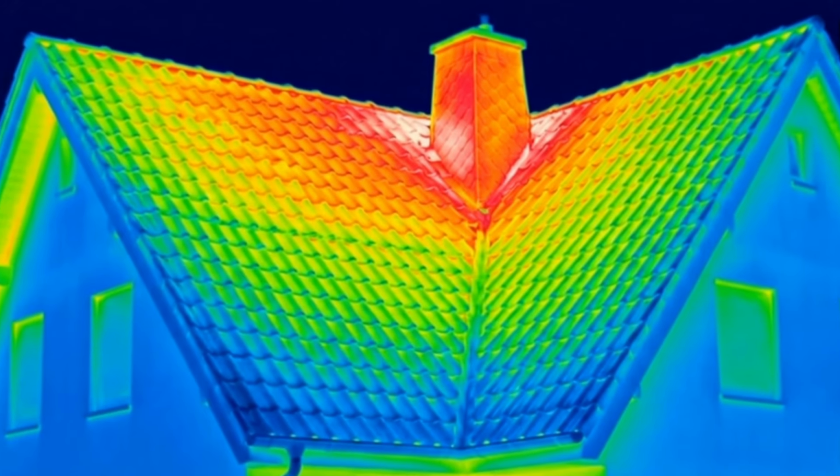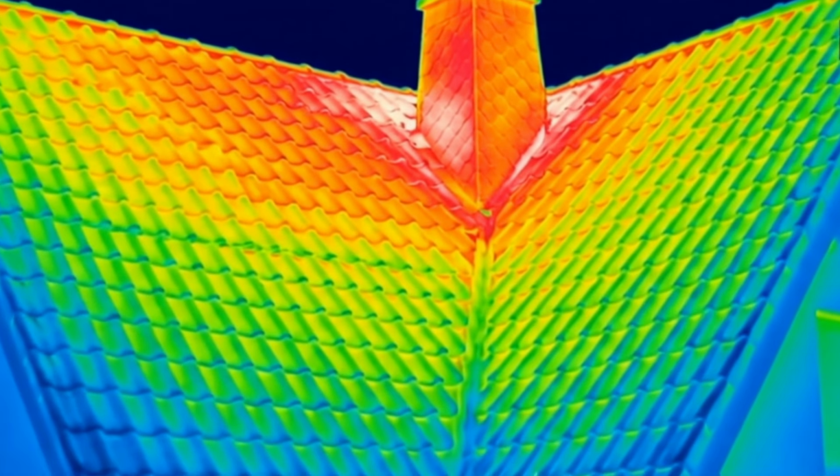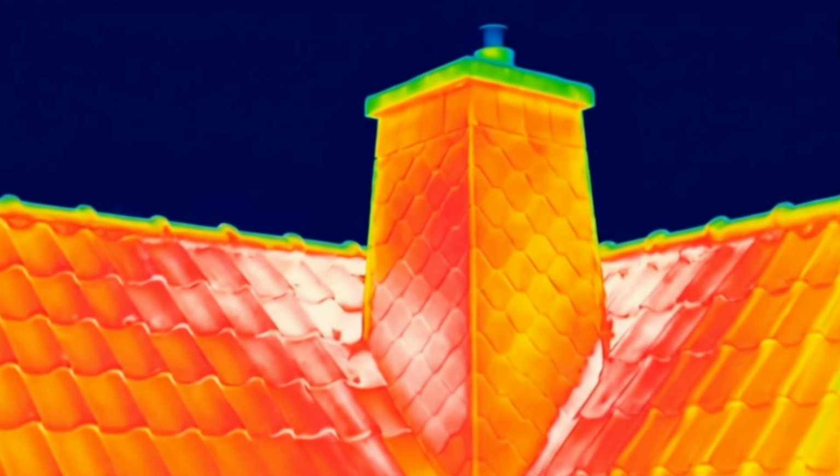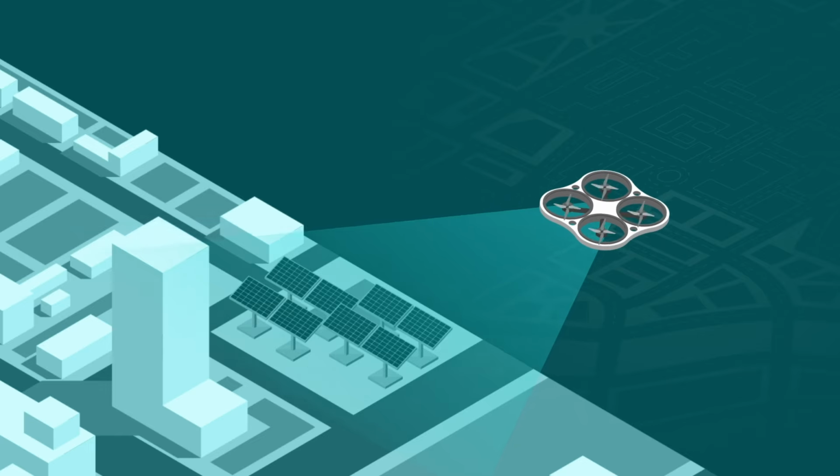Hello, it's 2025 and we're heading into the winter, and one of the things that's going to naturally come up in the drone industry is the use of drones with thermal mapping to understand heat loss and energy loss conditions for buildings. So what are the things that we need to keep in mind when it comes to using thermal data and drones? Let's have a look in this video.